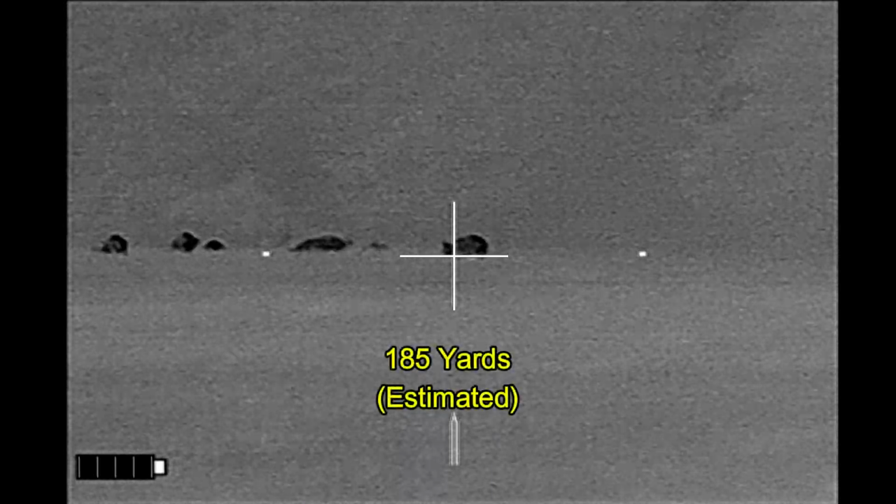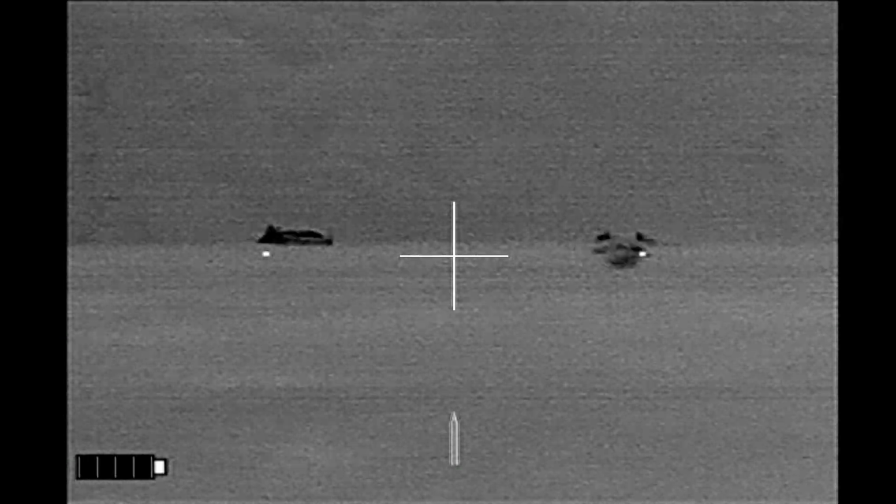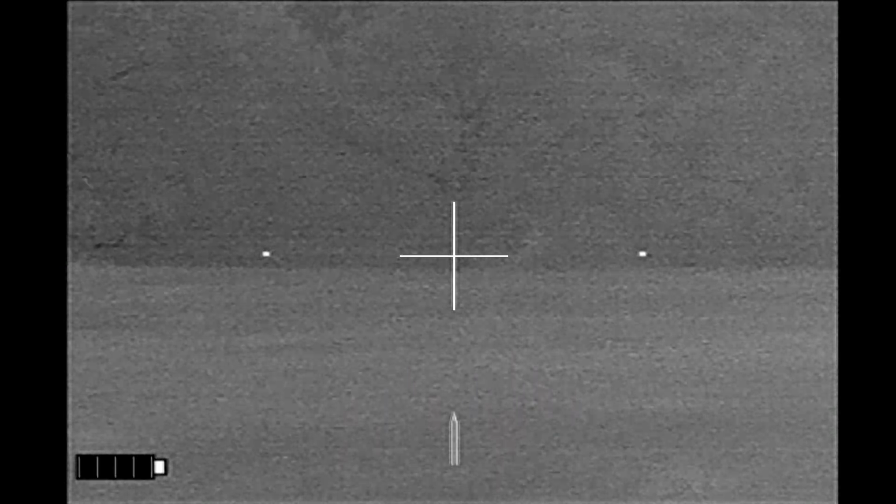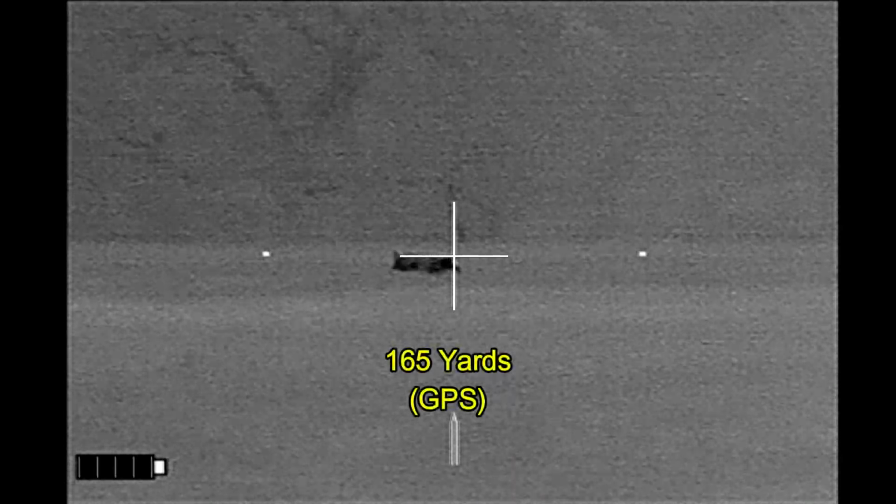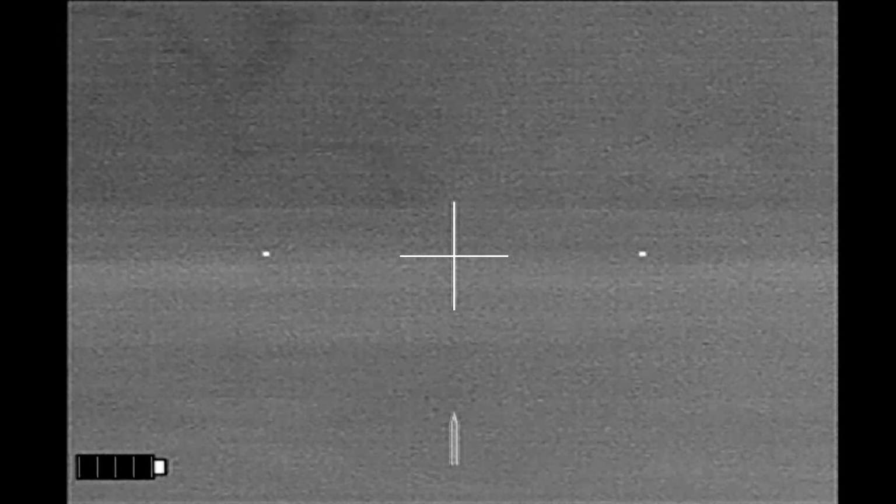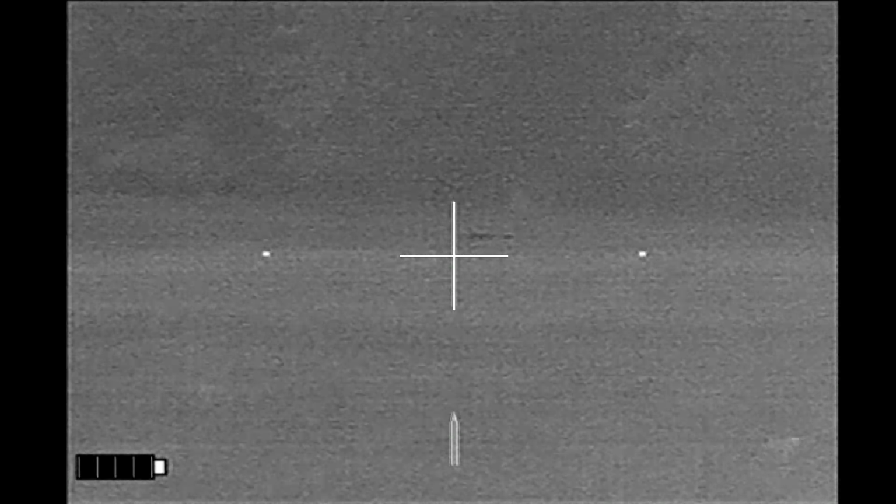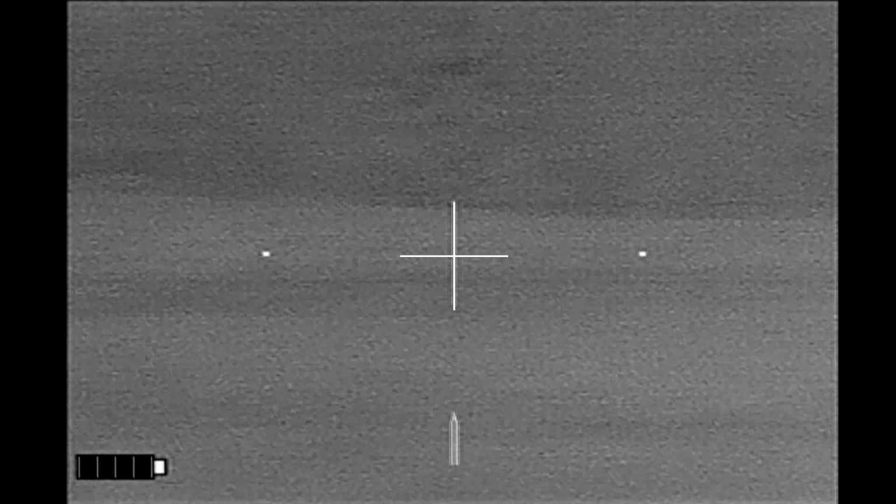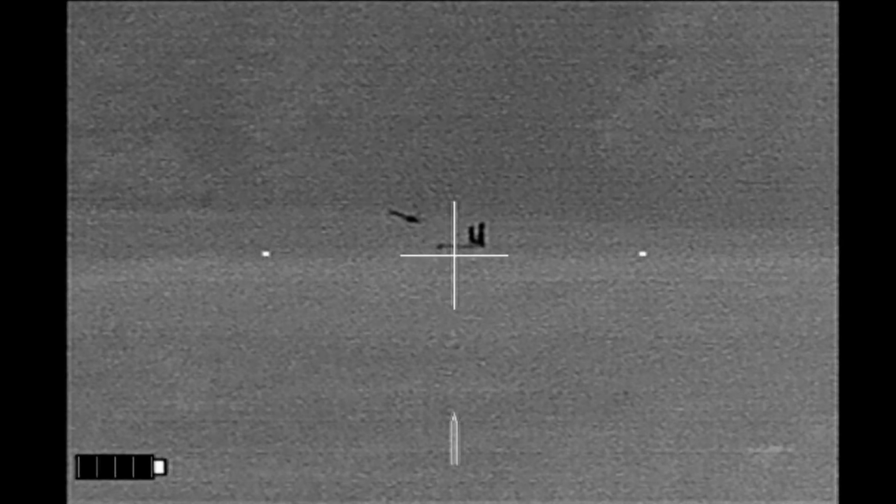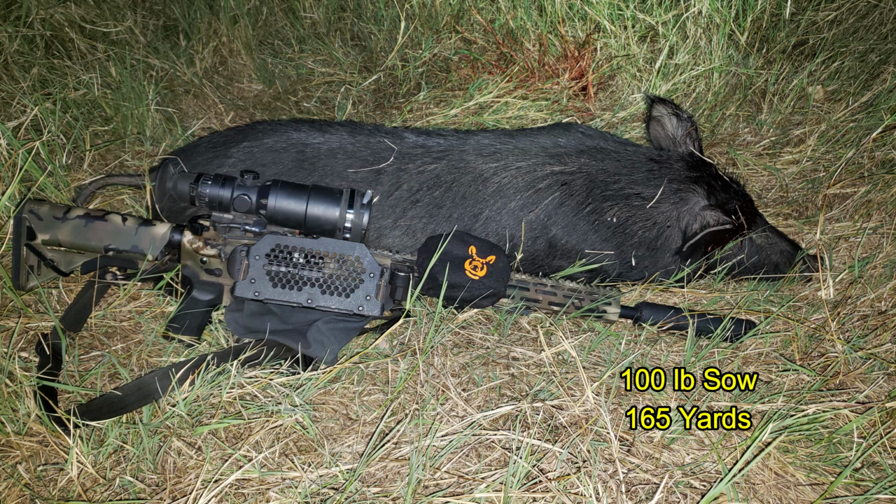Alright, here we go. That hog goes down. Here you may need earphones to hear the impact. And a headshot right here. At the time I didn't hear the impact on the second hog. I only heard that when listening to the audio after the fact. But based upon what I saw, I figure I've got two hogs down. There you can see legs in the air from both hogs. But I only recovered the last hog shot at 165 yards.